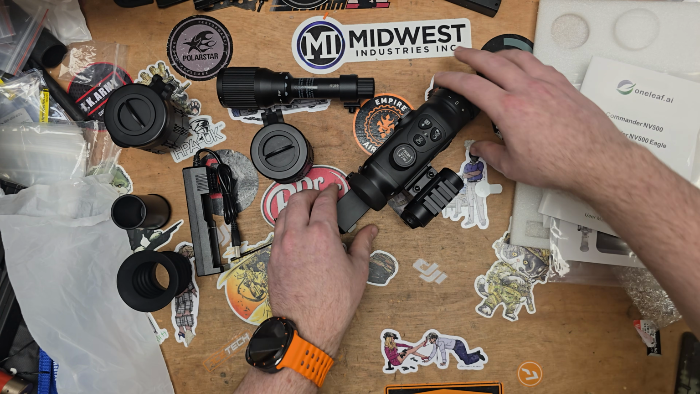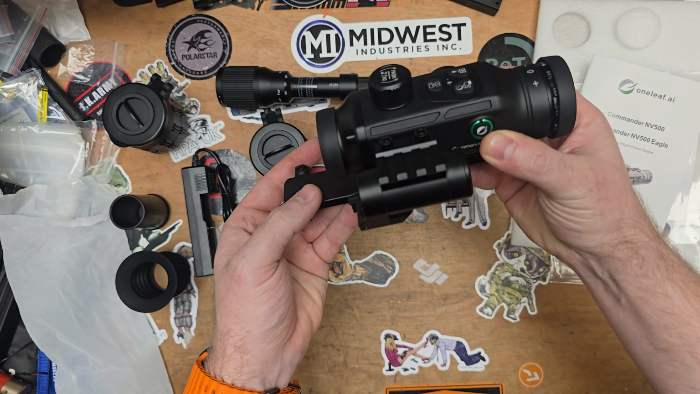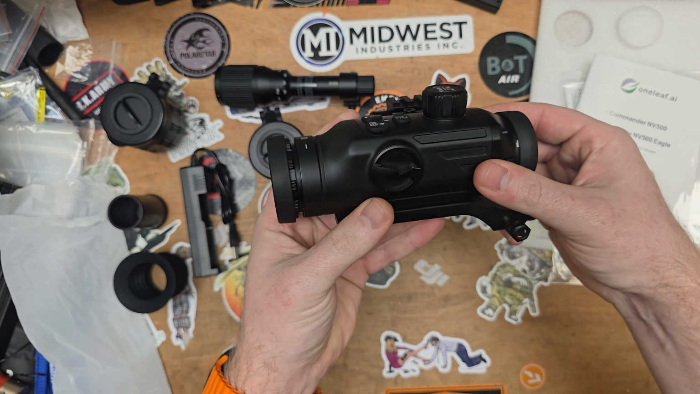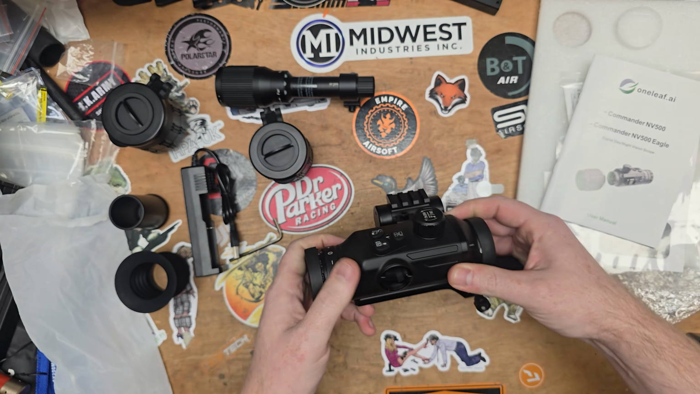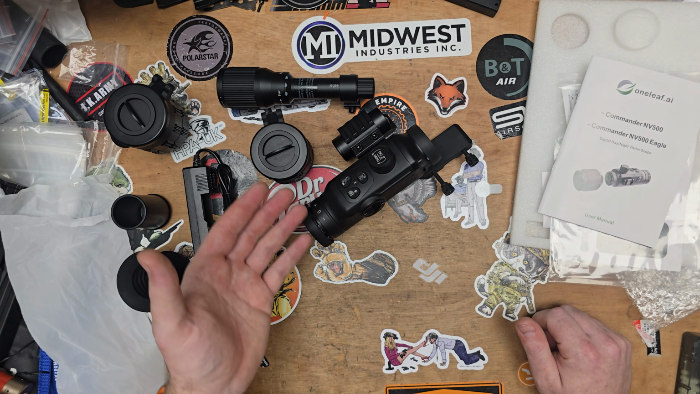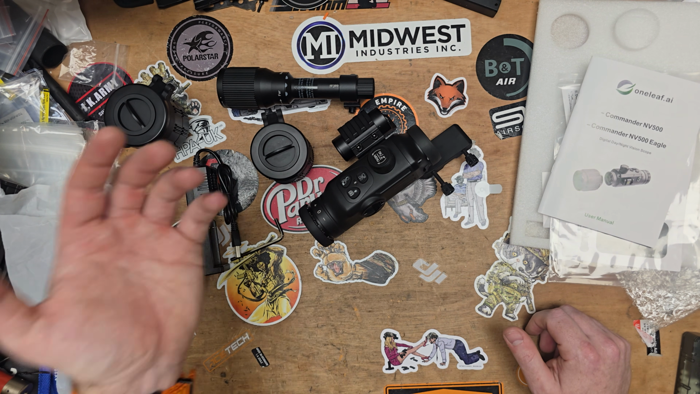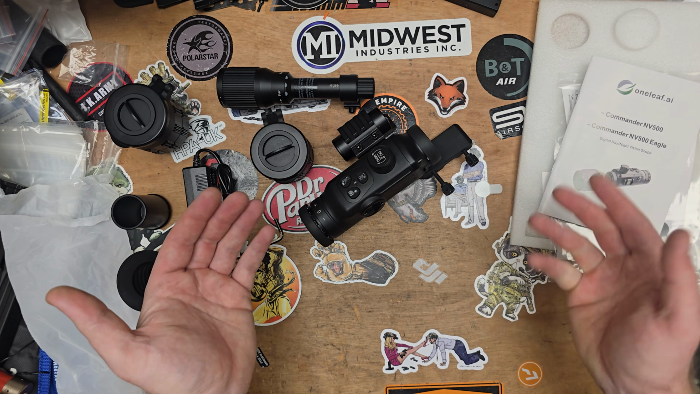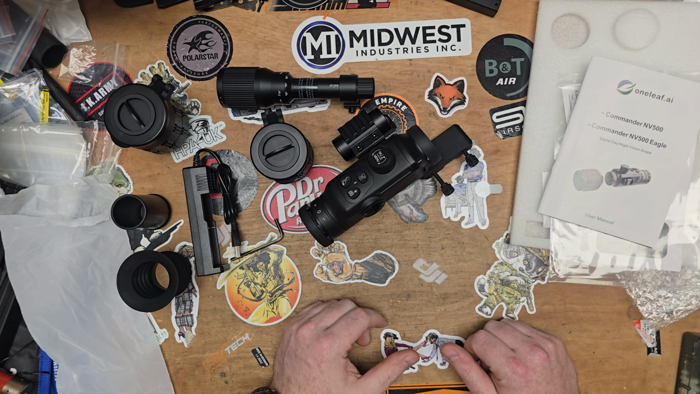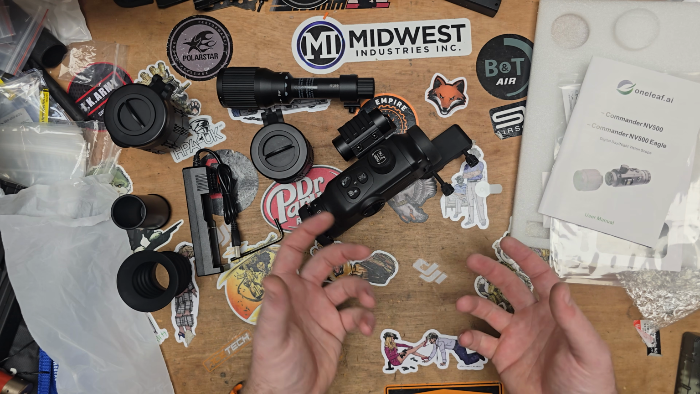More time needed on this. It's not as cheap as probably I would want it to be, but it does have a ton of cool features. TLDR, probably better suited for real steel shooters, pest control, stuff like that, than airsoft. But even so, it's got some very, very cool features. Just us airsofters really aren't going to use that.